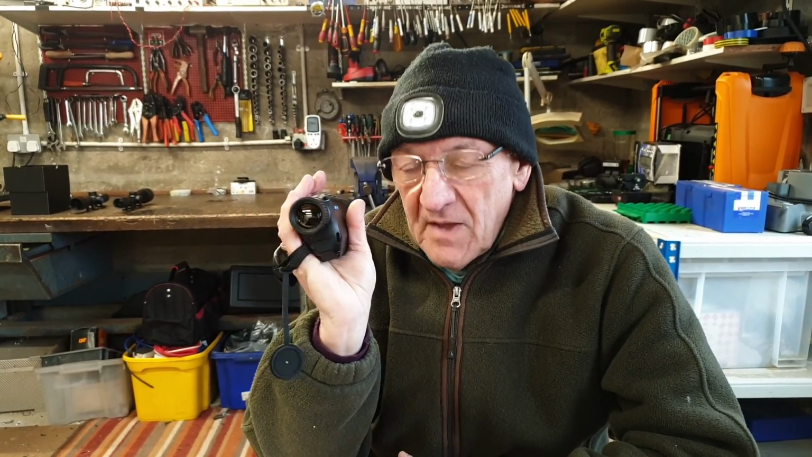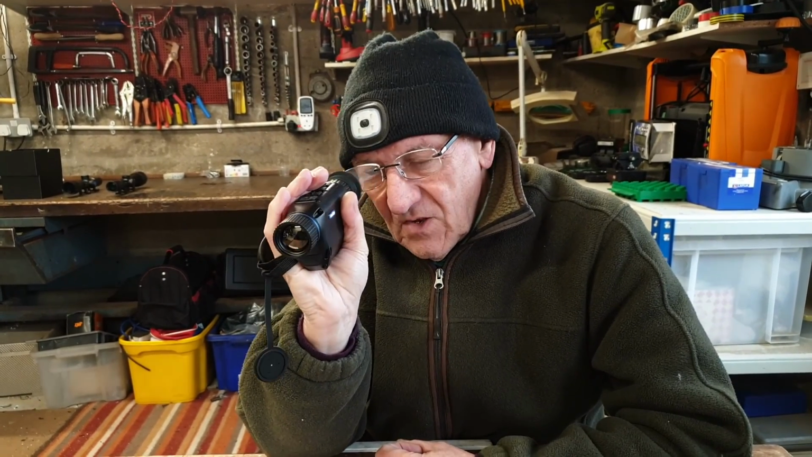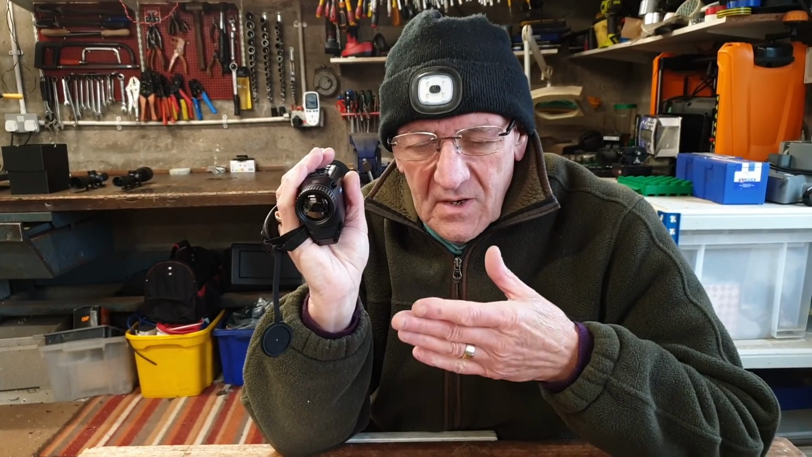They could probably improve the image by modifying the way they're processing the signal from the sensor, with a firmware update. But again, image quality is a bit subjective. What I like, what I don't like, other people might quite like.